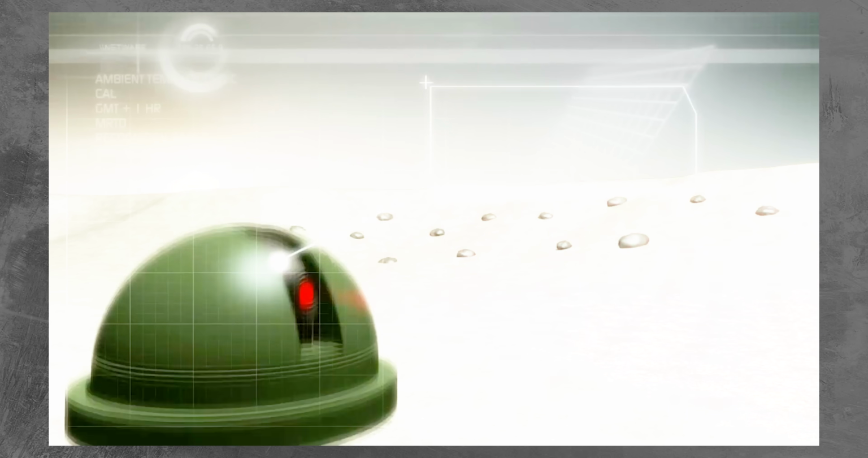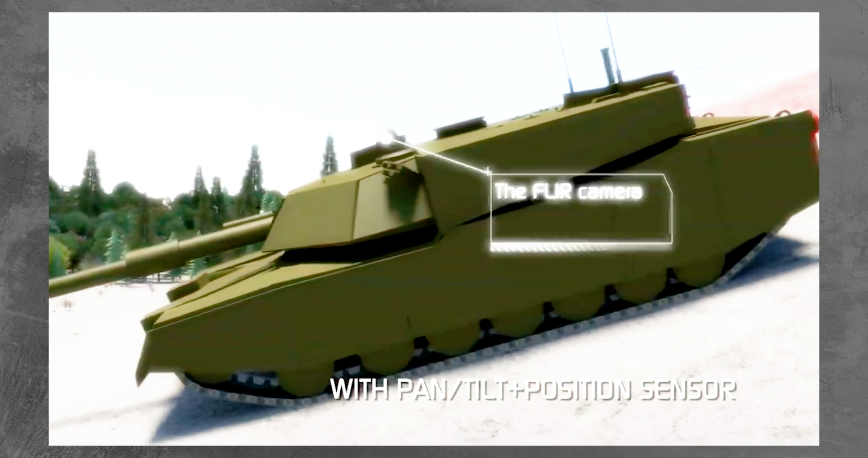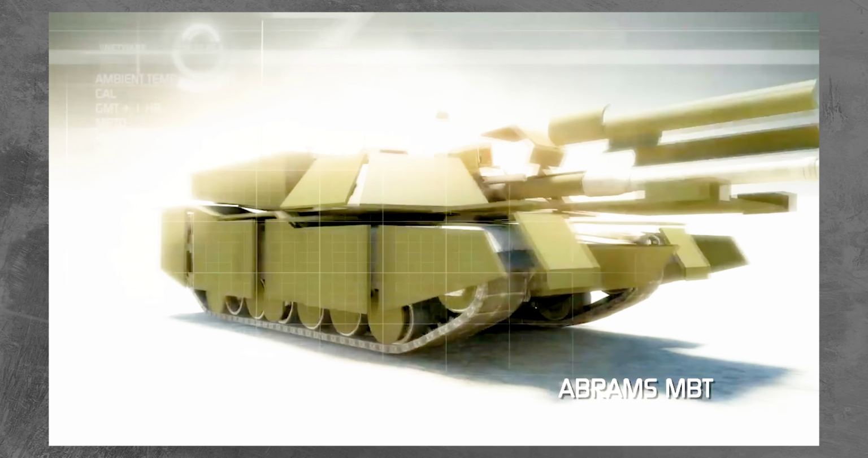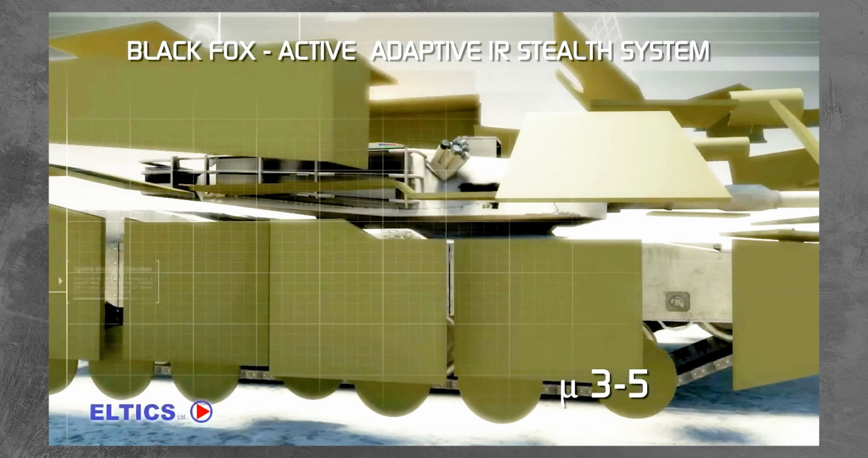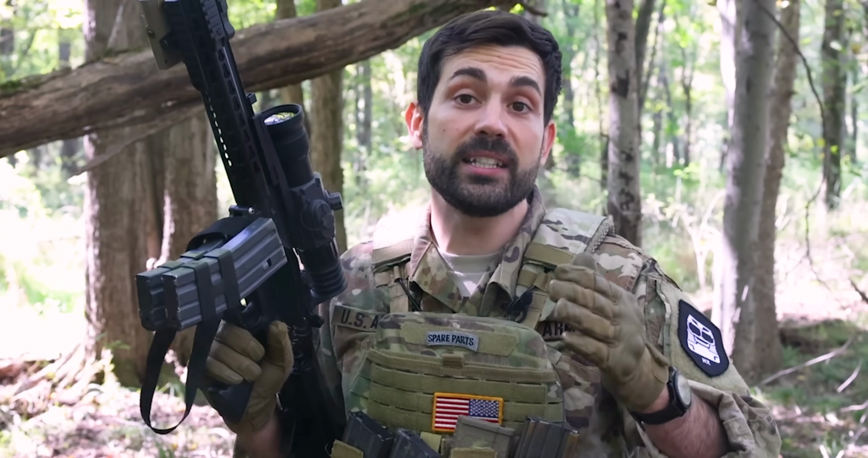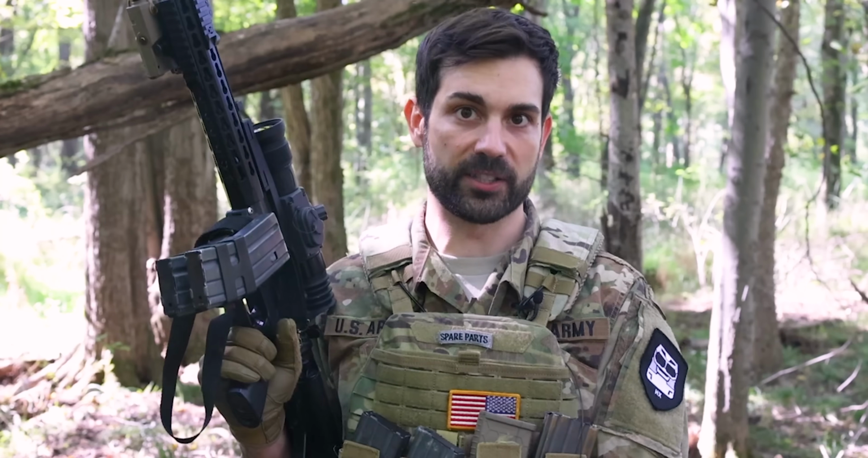The way it works is it uses a camera on top of the vehicle to detect the temperature of the ambient background, then it mimics it by cooling exterior plates to the same temperature. The flashy promotional video went viral in 2010, and recent reports indicated that they've reached what's called Technology Readiness Level 5. Which means it's gone through some environmental testing already, but it needs to be level 9 before it's ready for combat tests. The reason for this is because allegedly the company ran out of funding and it's seeking $5 million worth of investment to continue.